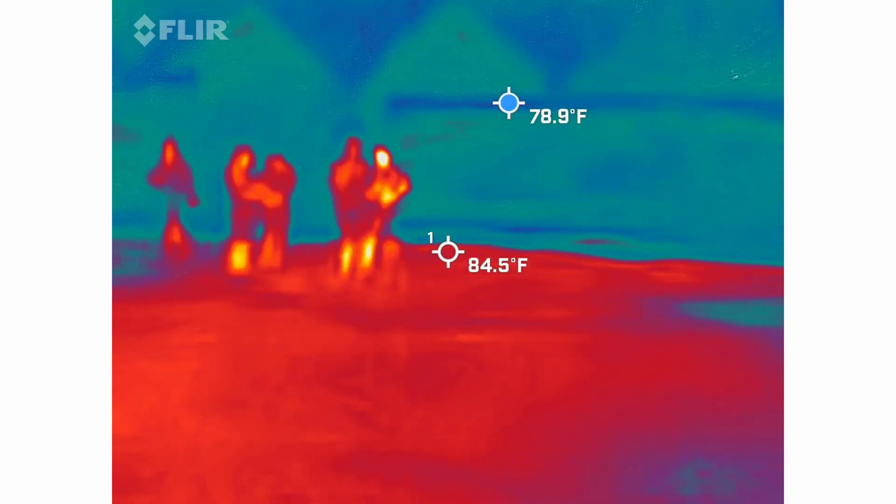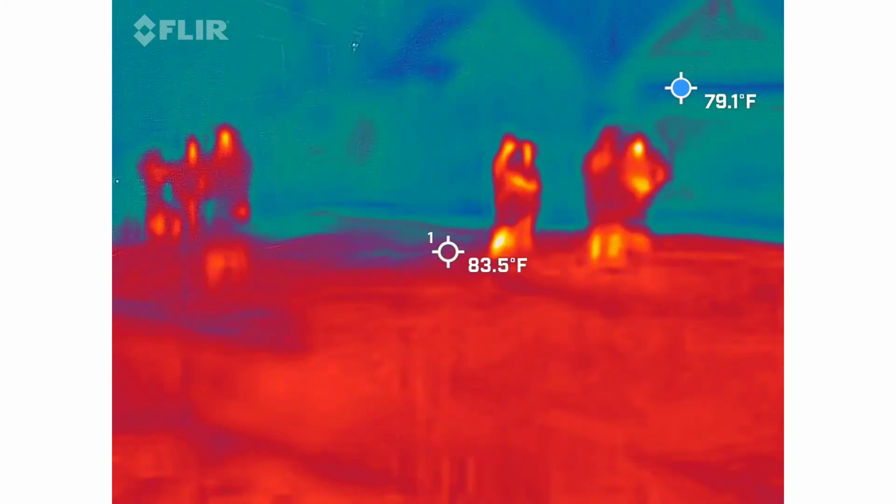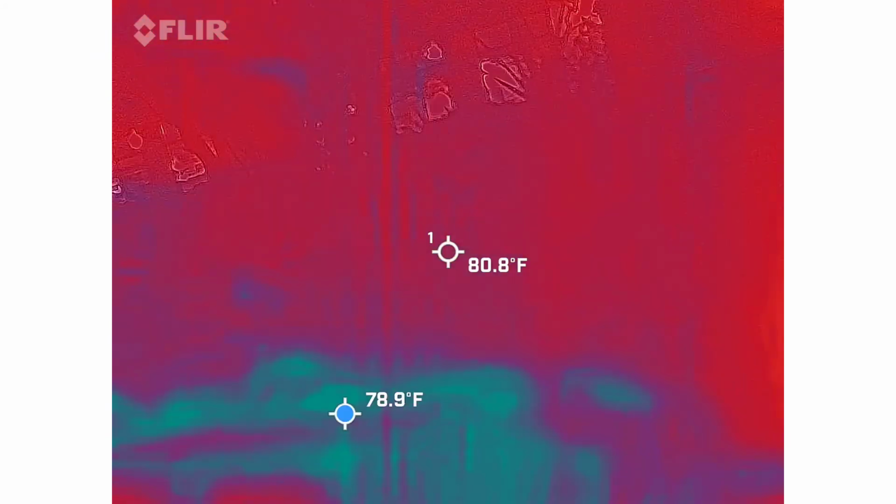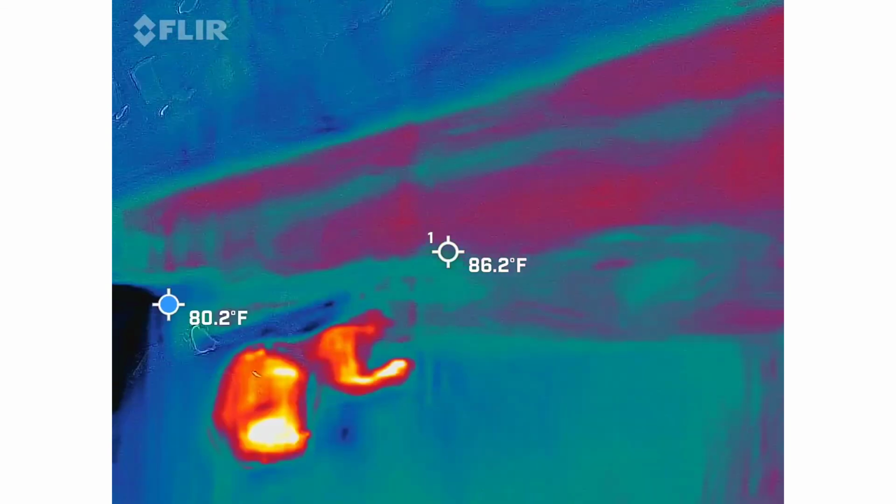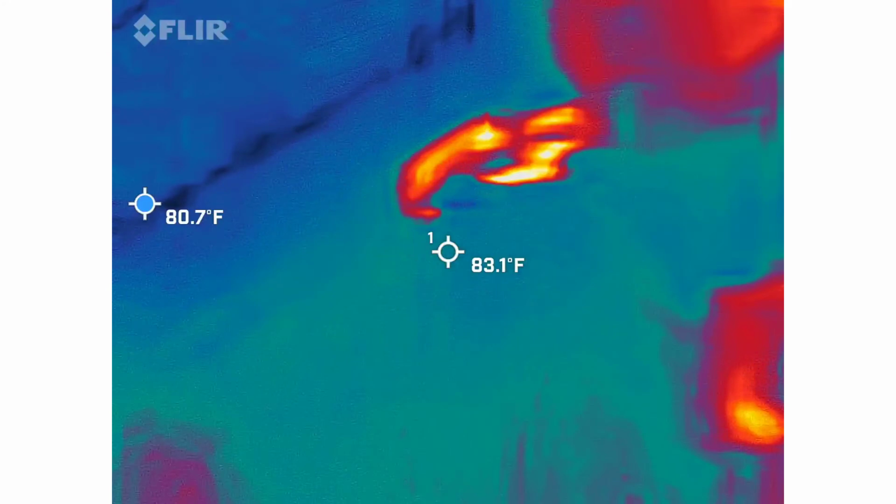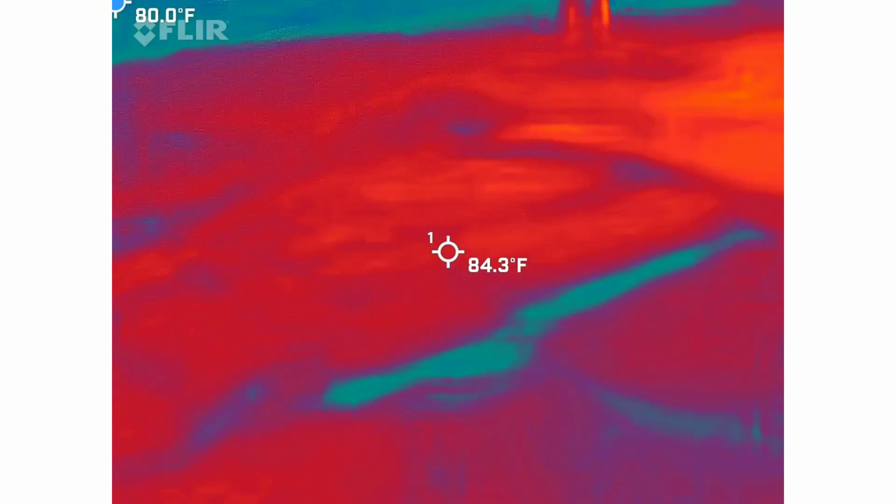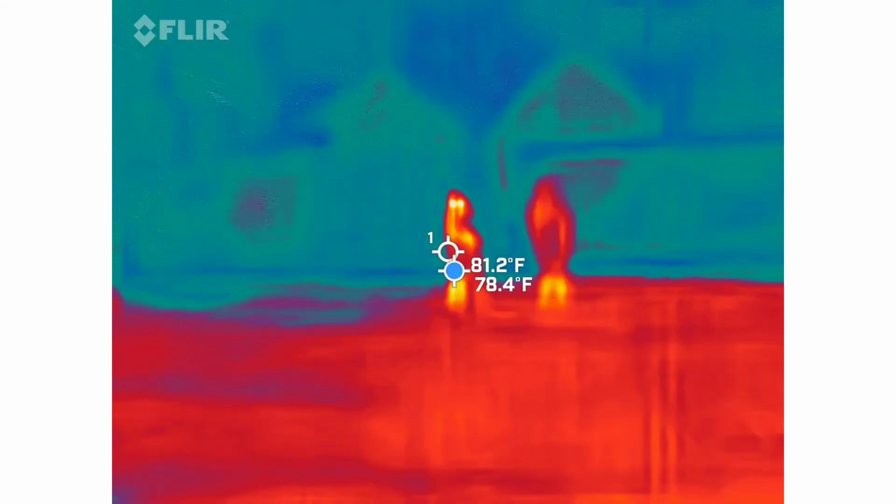The coldest spot in the frame is the little blue dot. We're just going to have to butt in. Can't butt in. Oh, that one. Is that what he said? Yeah.